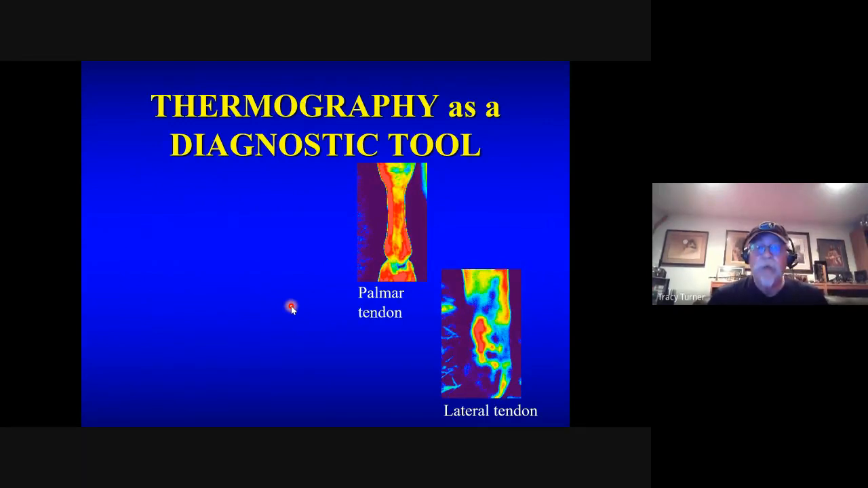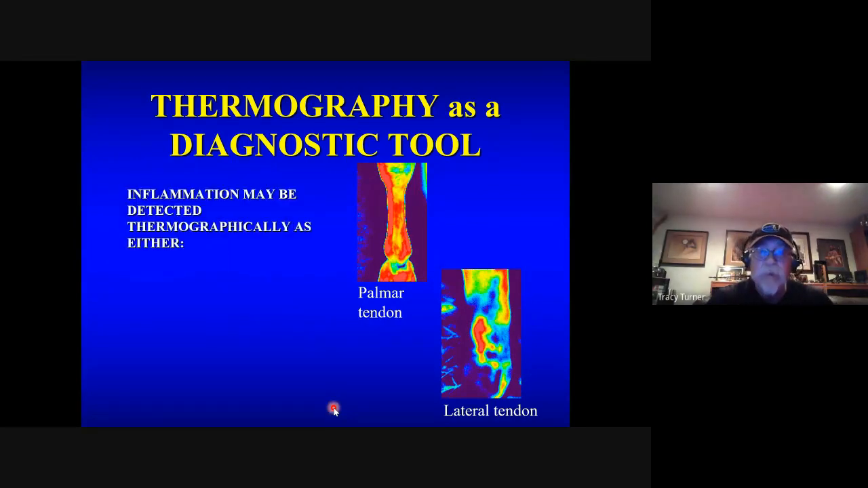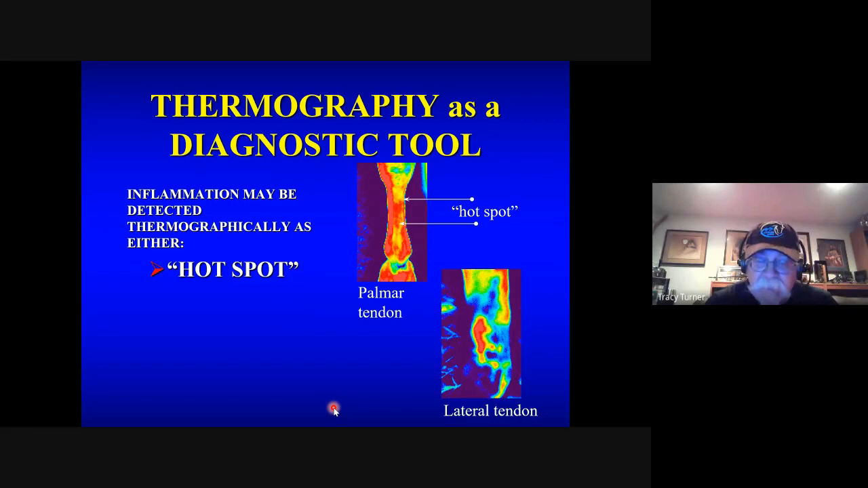So what am I looking for if I'm utilizing thermography as a diagnostic tool? I'm looking for signs of inflammation, and thermographically, that's going to be detected either as a hot spot, which is the classic. Everybody's looking for the hot spot there, and the lesion will be focused over that spot. But cold spots can be equally important.